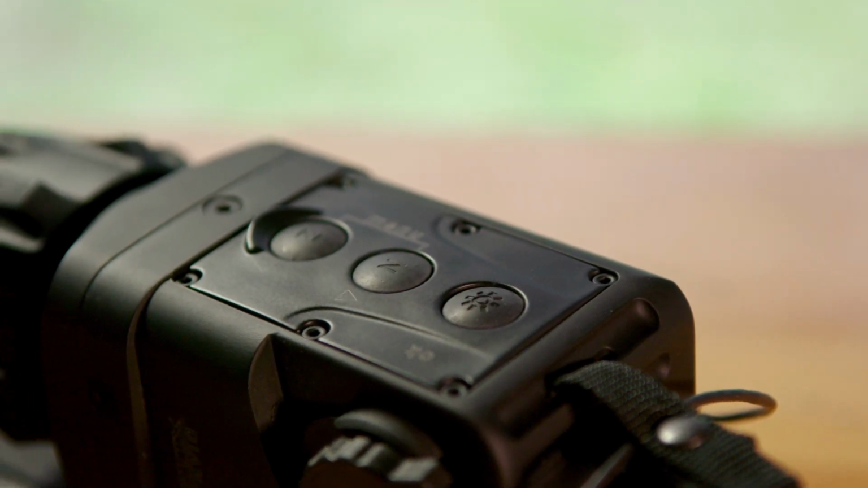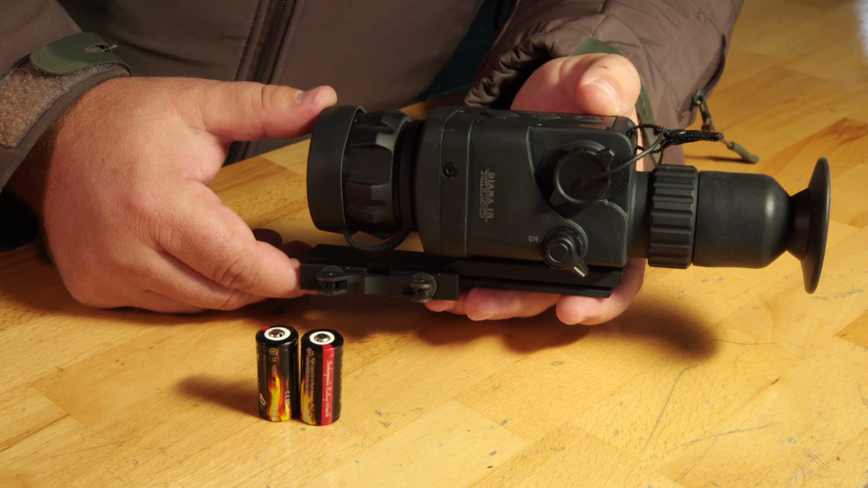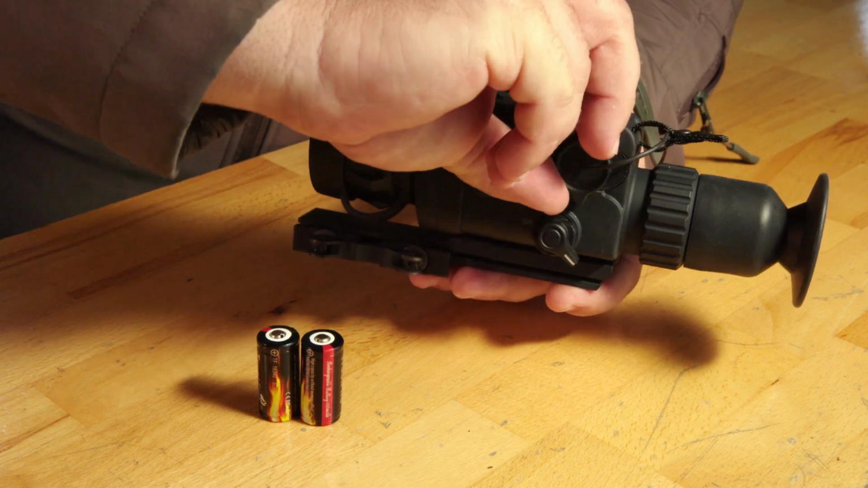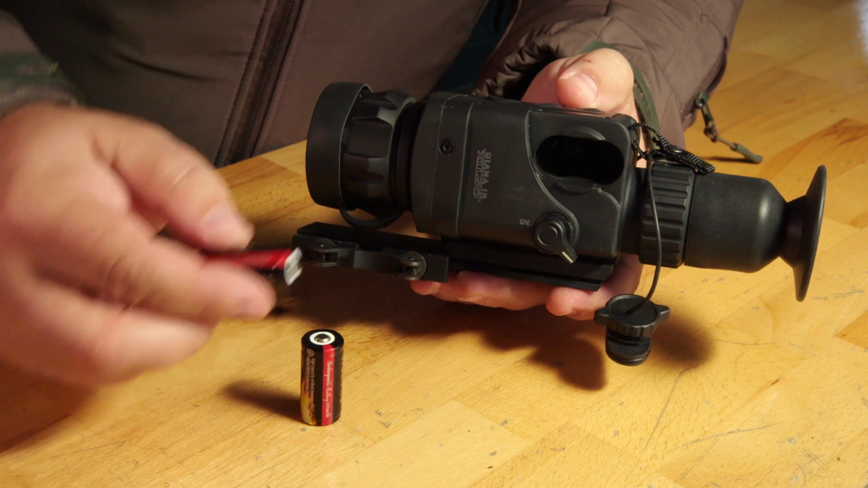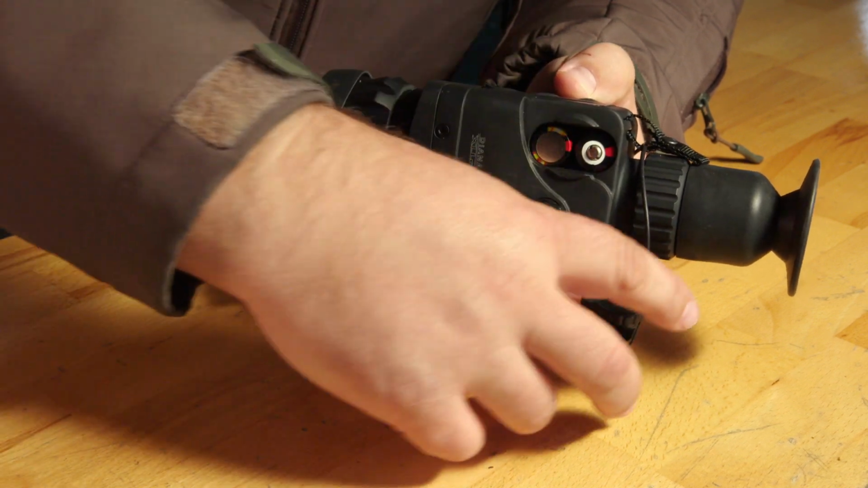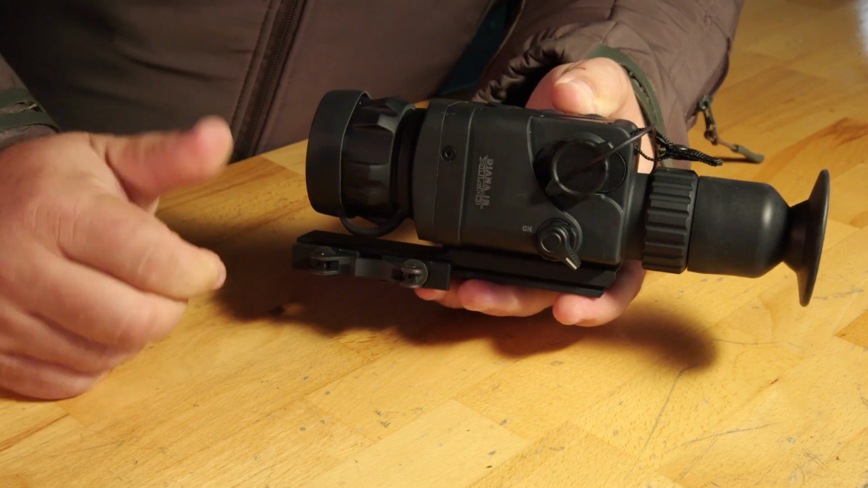The DIANA IR can utilize both CR123 rechargeable Li-ion batteries or CR123 non-rechargeable lithium batteries. To properly install the batteries into the battery compartment, we need to unlock the cap and pull it out. Then, minding the polarity of the batteries, we need to install them first: minus, plus. To close the battery compartment, you need to press firmly and twist the lock until it's locked.